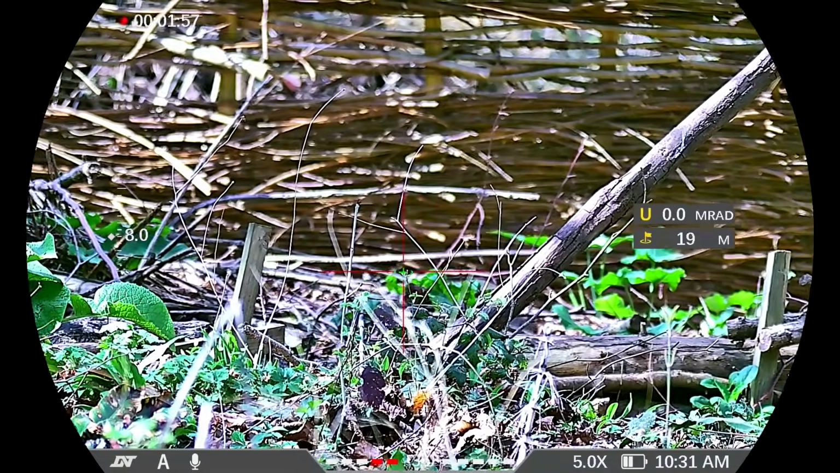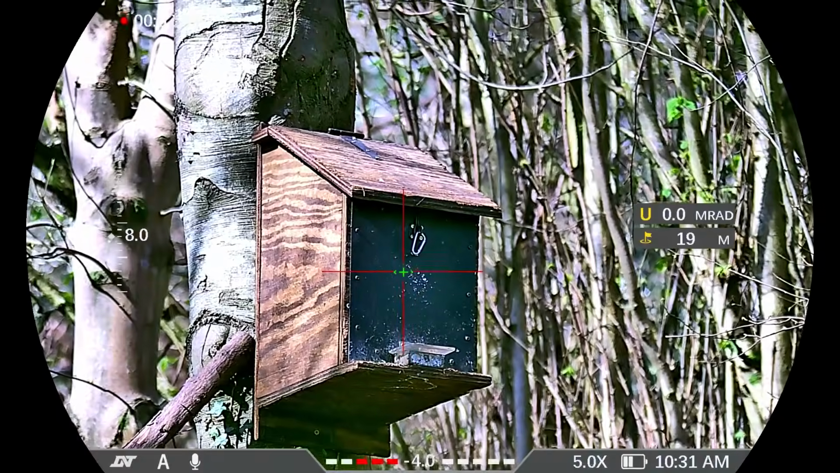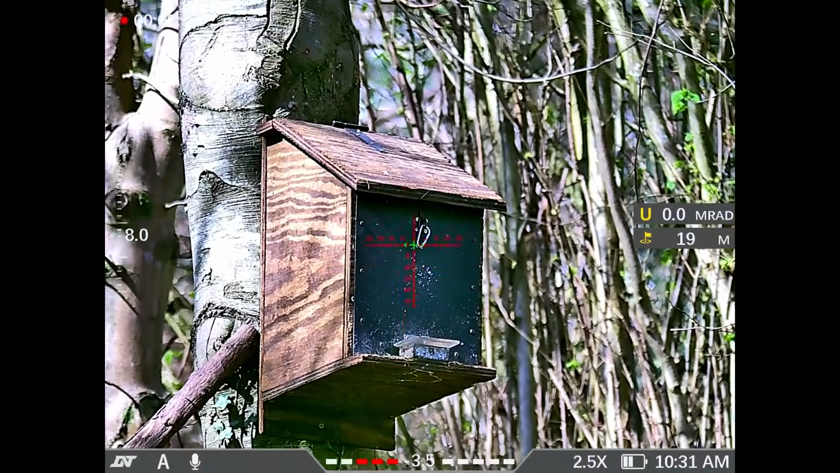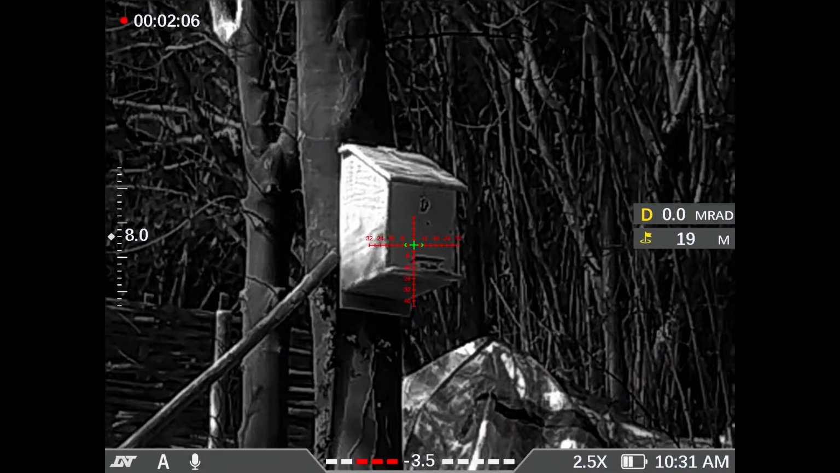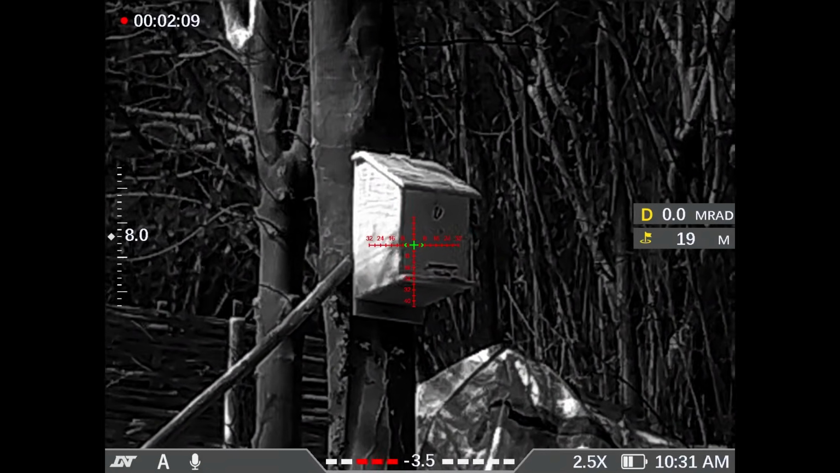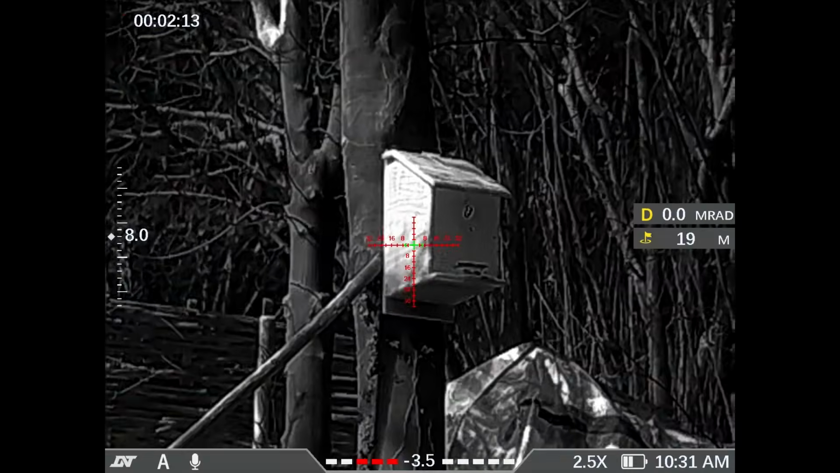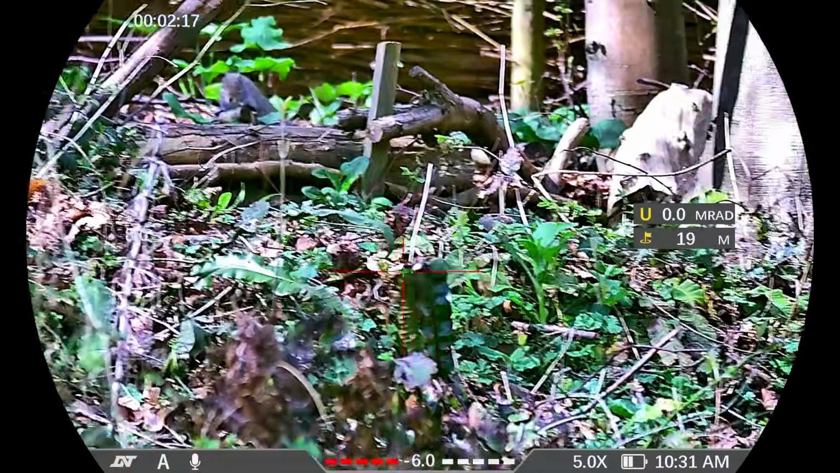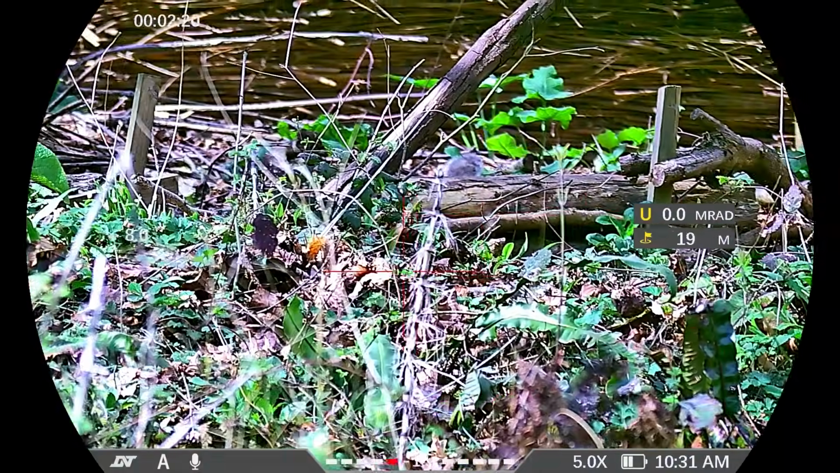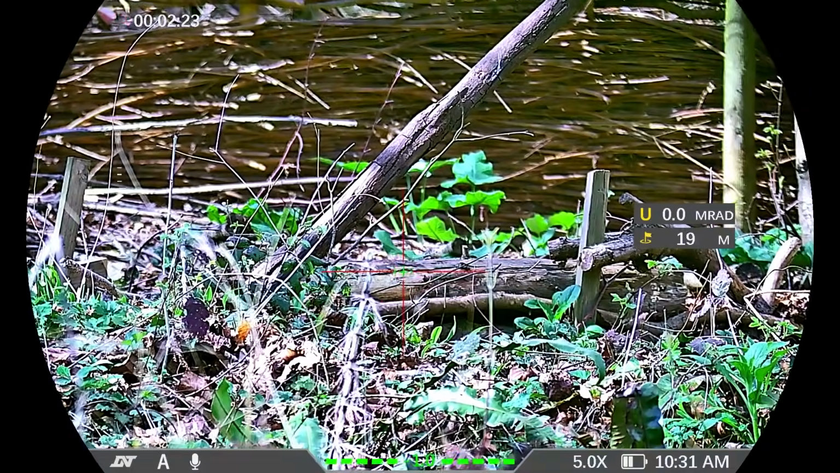Just while I'm recording this, guys, look at that in daytime and look at that in night, in thermal. It's amazing detail. You can see the grain of the wood. Look at that. You can see the grain of the wood. Now let's concentrate on what we're here for, because if this bugger gets away, I'll be really annoyed.